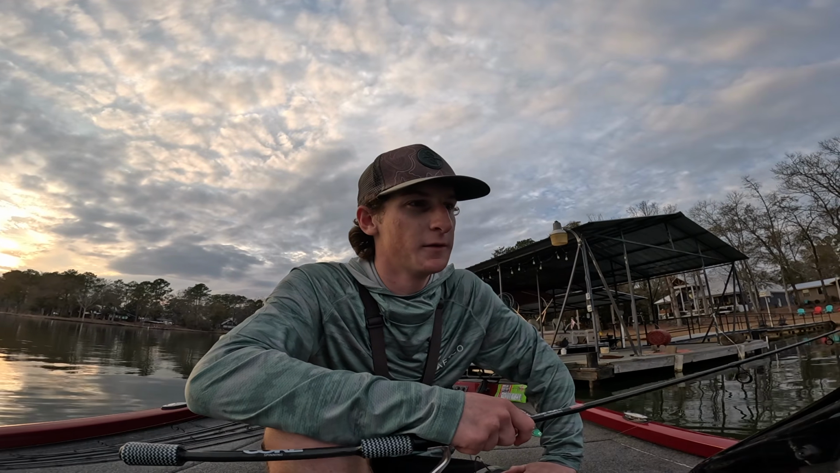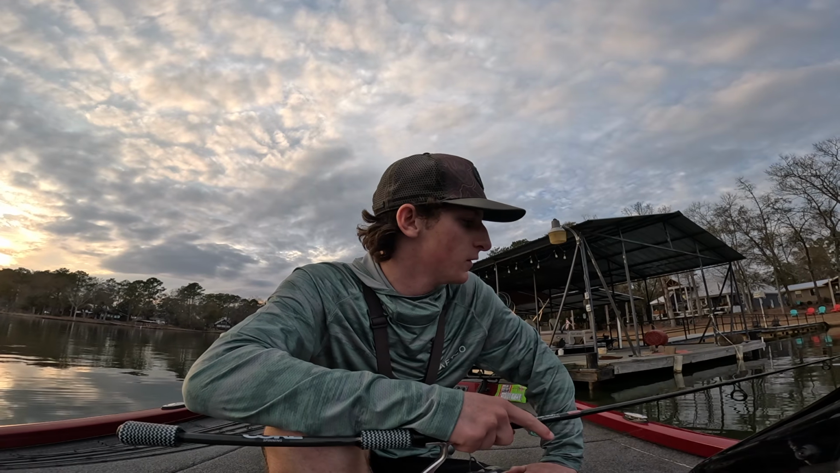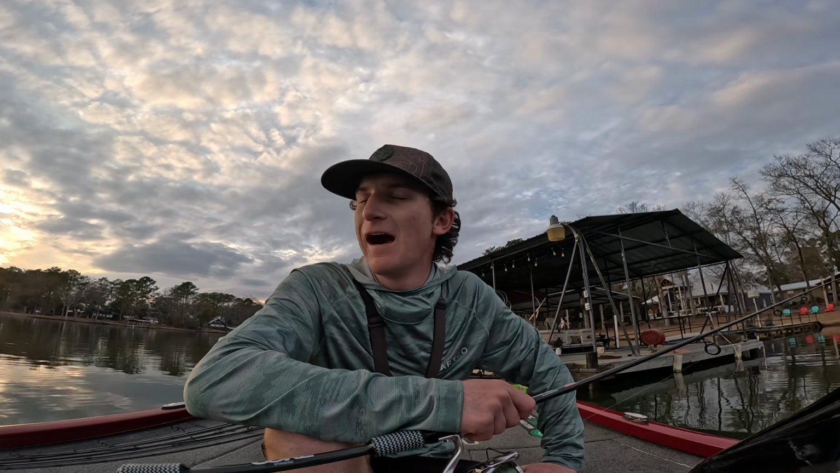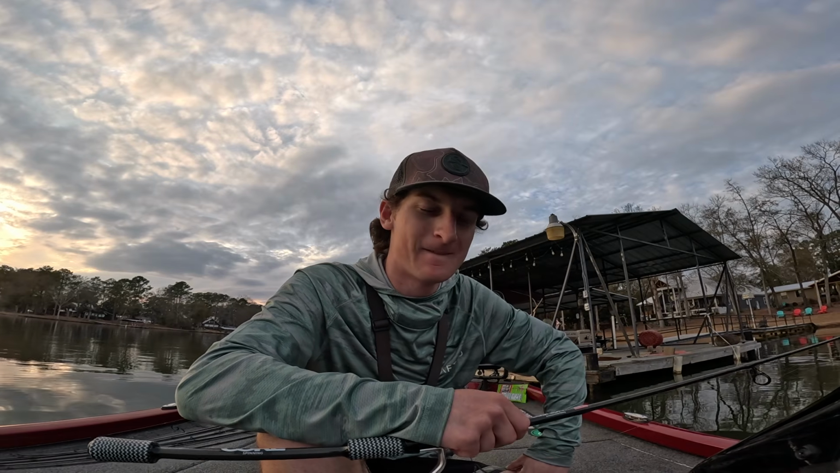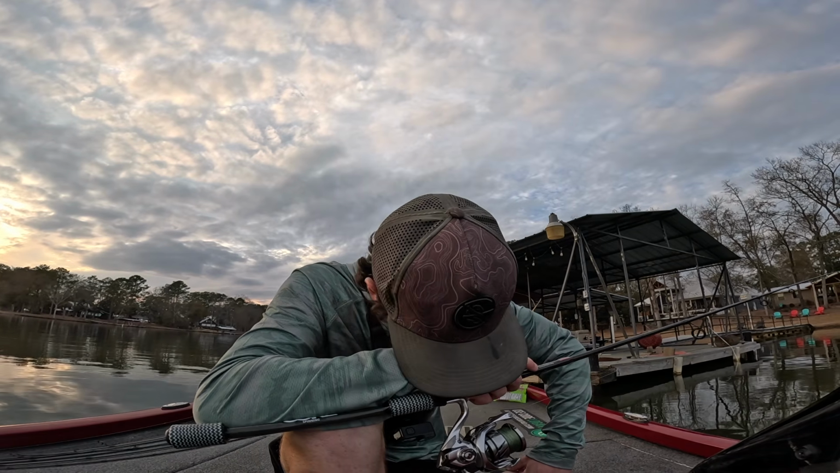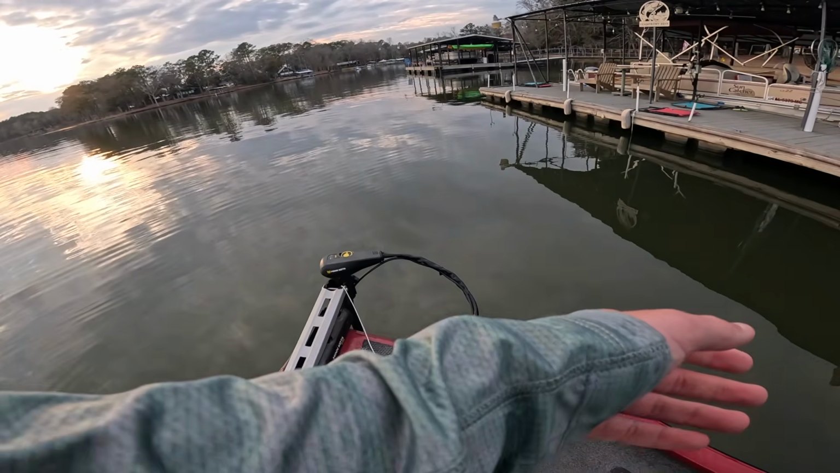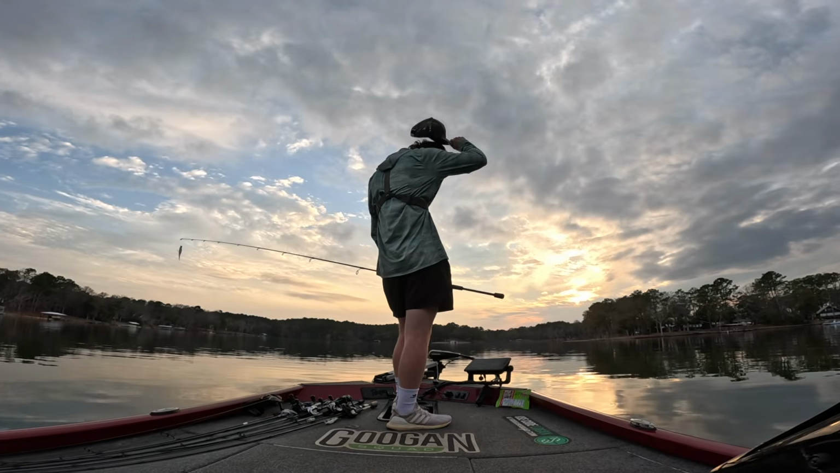I'm gonna have nightmares about that moment right there. I didn't think he was that close to the boat, and then he jumped last minute and shook the hook. I was about to grab the net and get him, and then it was just, oh gosh. Oh my God, he came in and just smoked it, dude. I'm so mad.